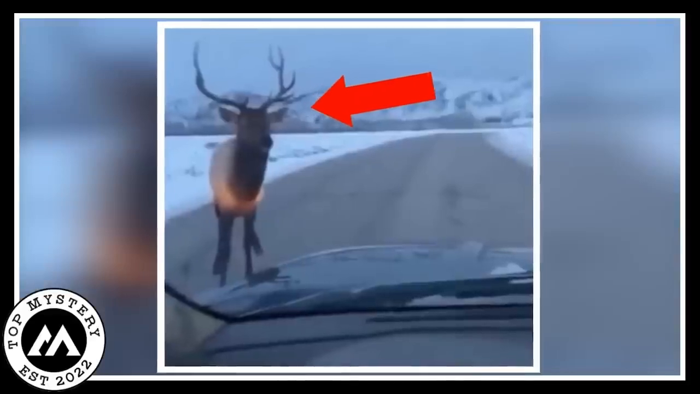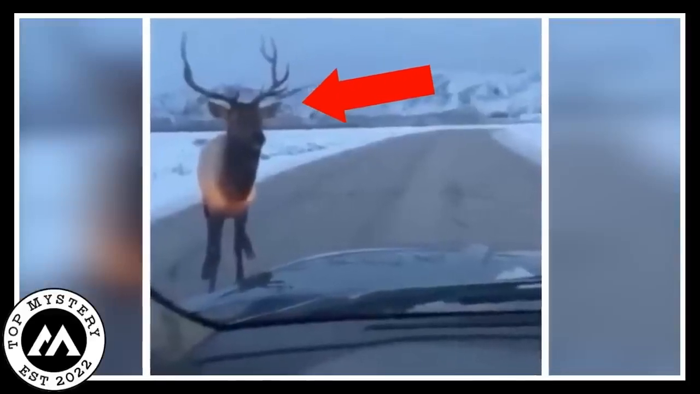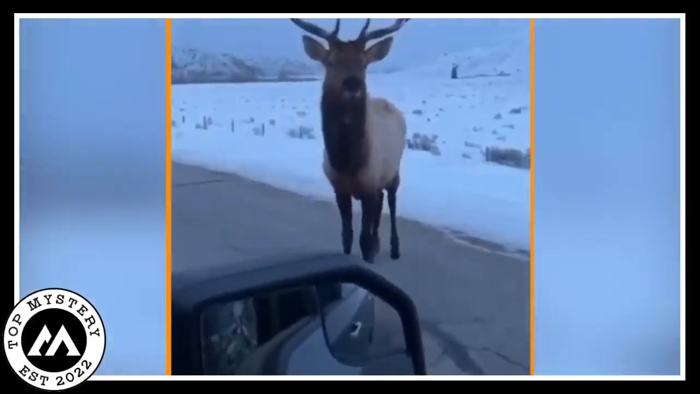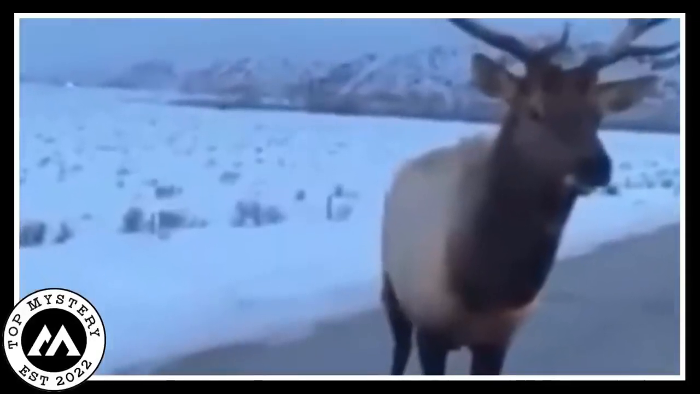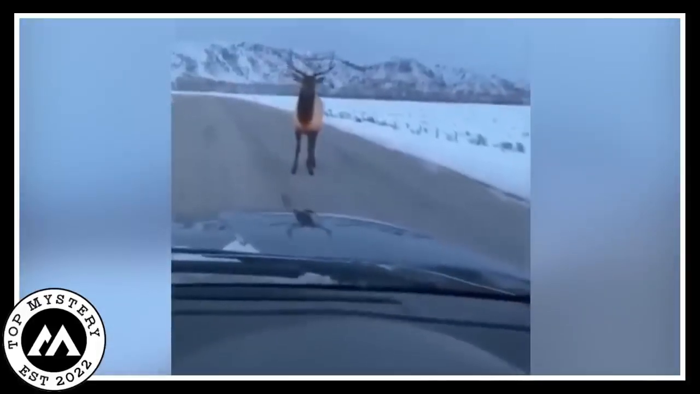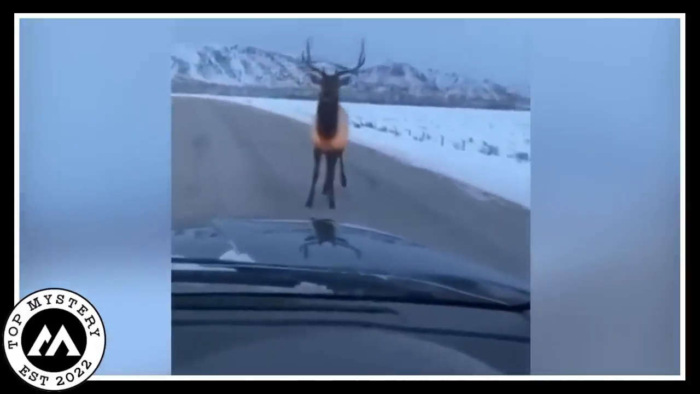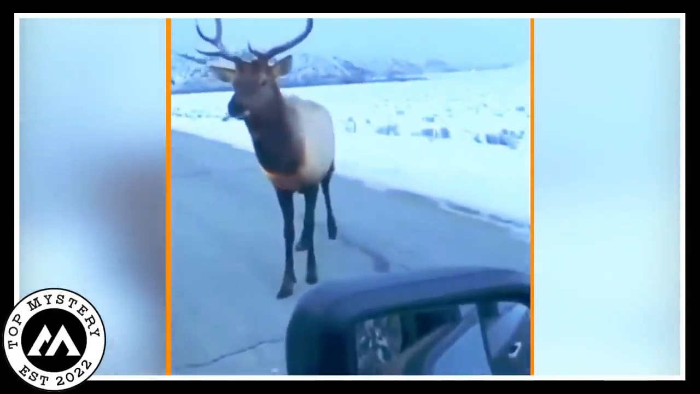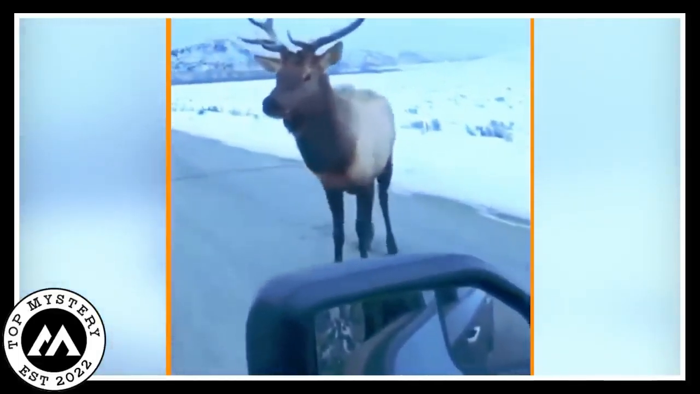Well, guess what? The elk isn't in the mood for a friendship party. As the couple inches closer in their car, thinking they're spreading good vibes, the elk goes all, not today on them. Watch out, buddy. Want to fight? The elk decides to use its head and goes full-on car attack mode. It's like the elk's way of saying, back off. I'm not into making human pals right now.